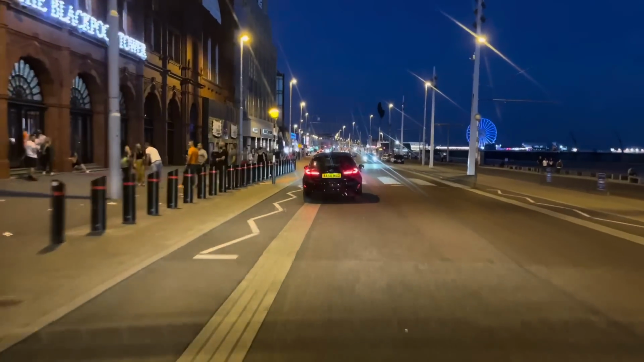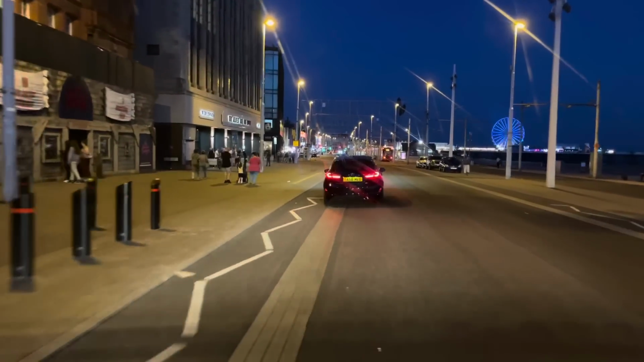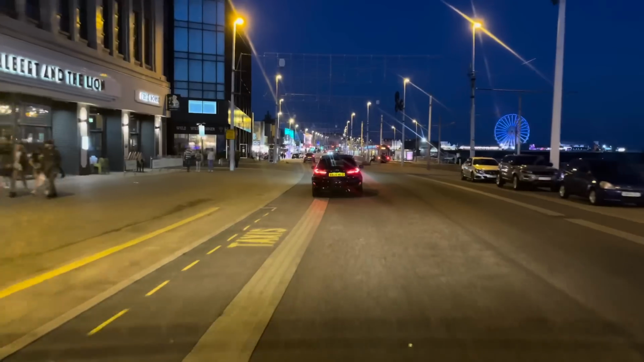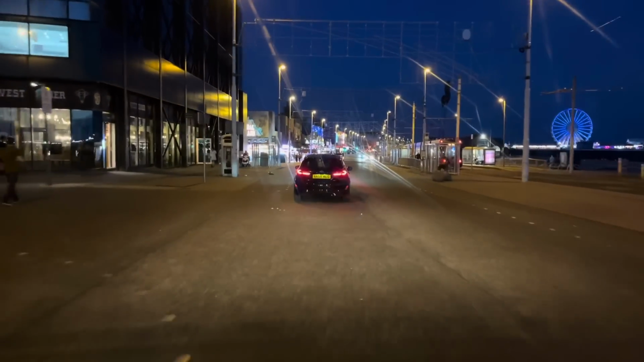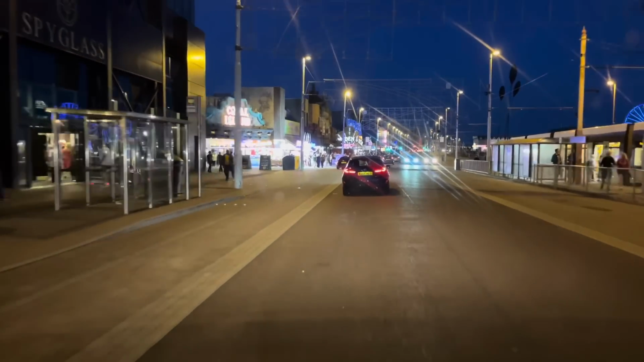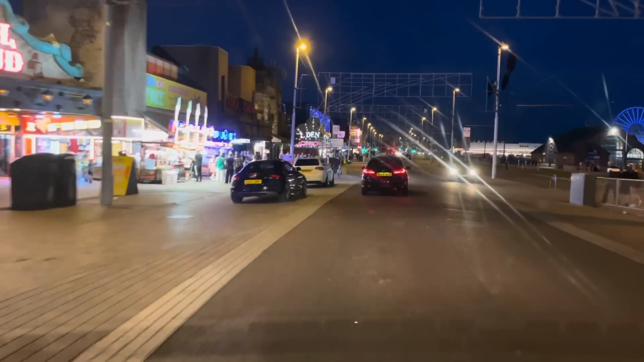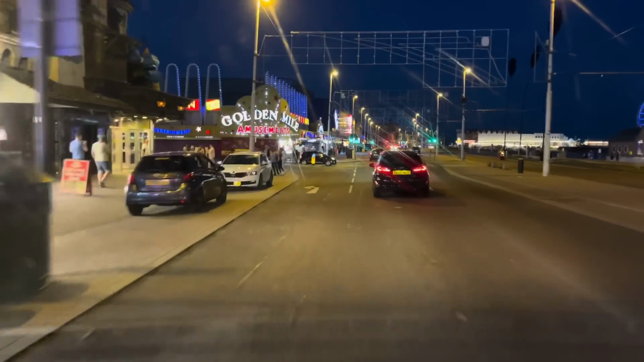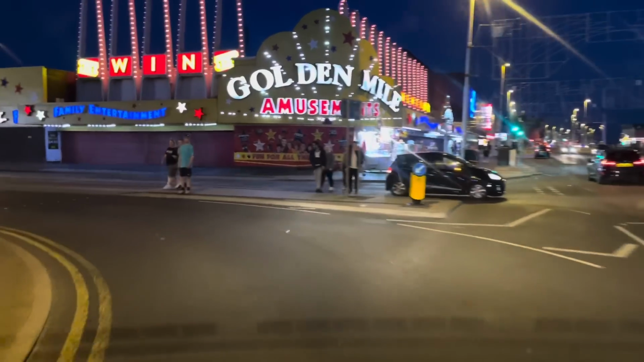Just going past the tower again. It's quite a crowd outside the tower there. Just going back past the Coral Island again there. I'm going to turn left here. We'll take a little look up the Central Drive, shall we? Before we finish. There's the Golden Mile there.